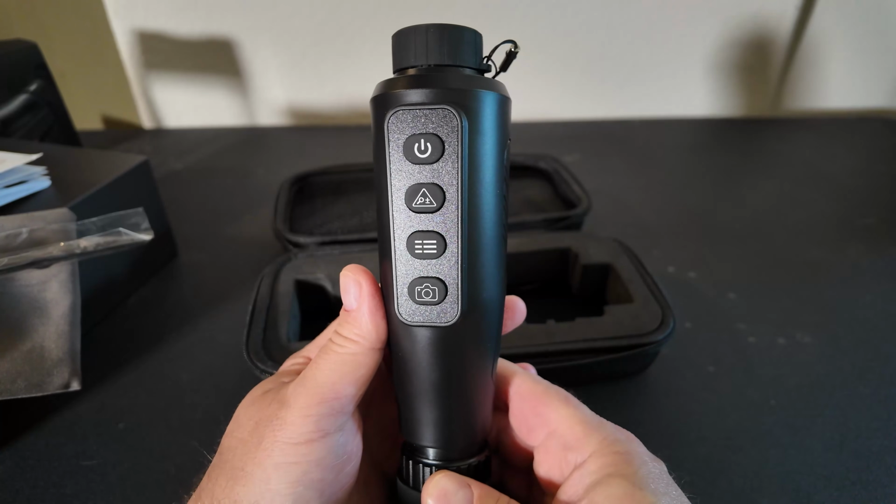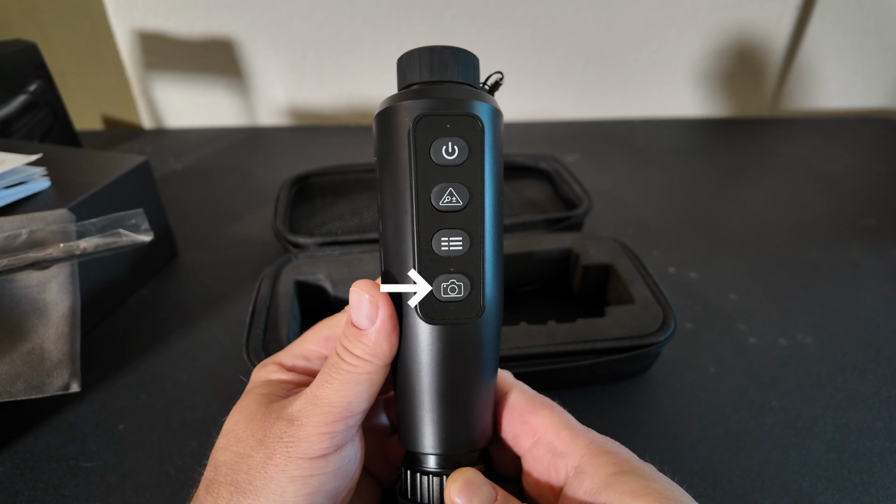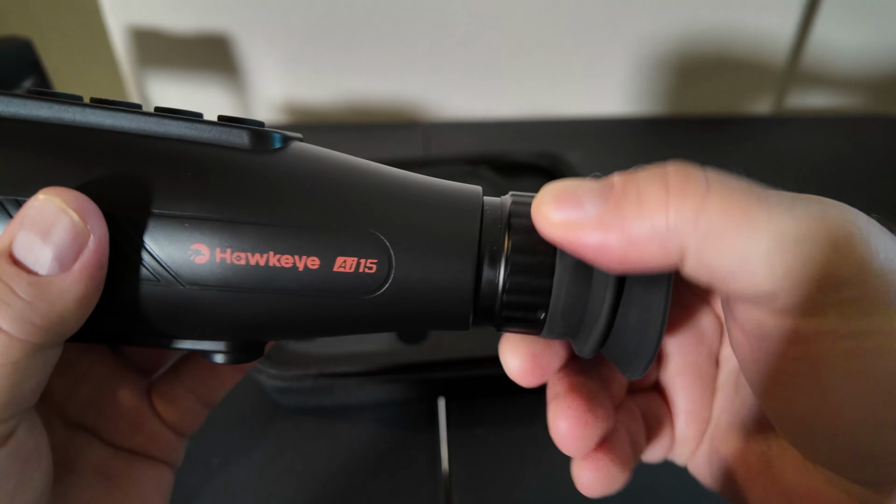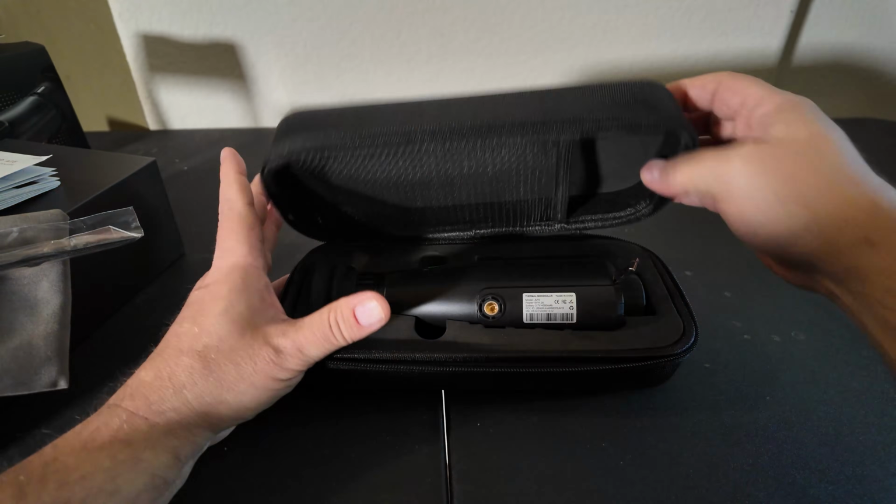The main controls are power, zoom, menu, and photo or video. To the rear, you've got an adjustable diopter that can be adjusted based on your needs. It's very smooth. Alright, so enough of that. Let's get back to the test.